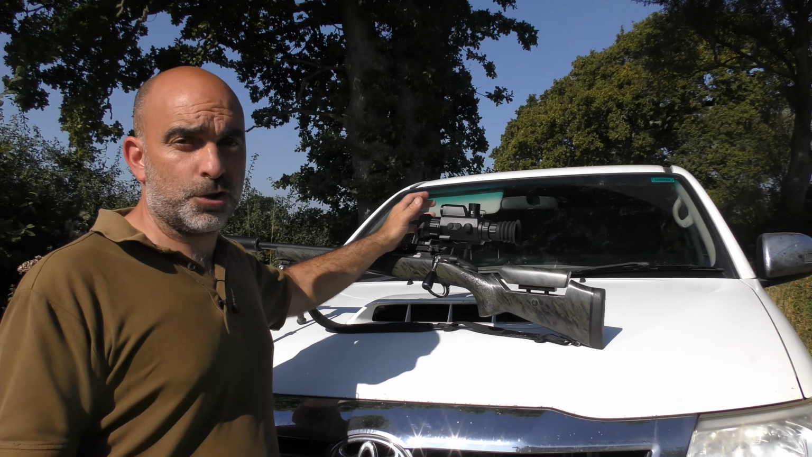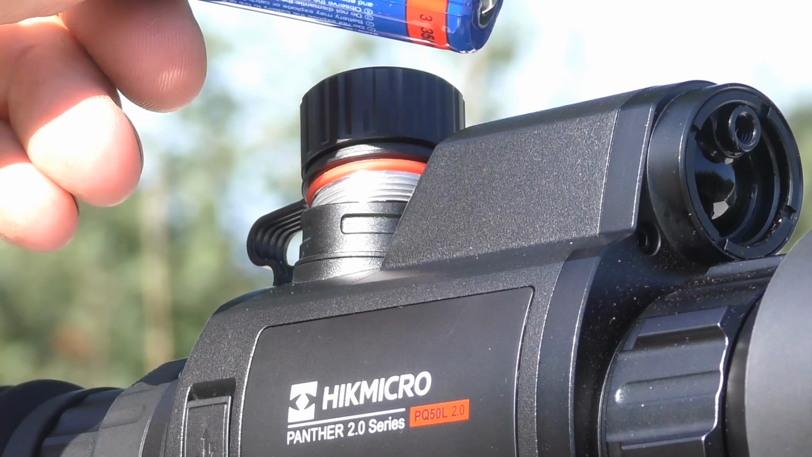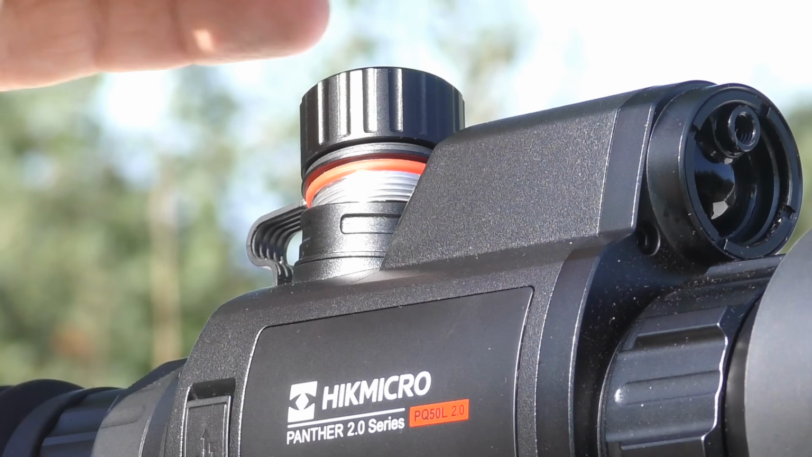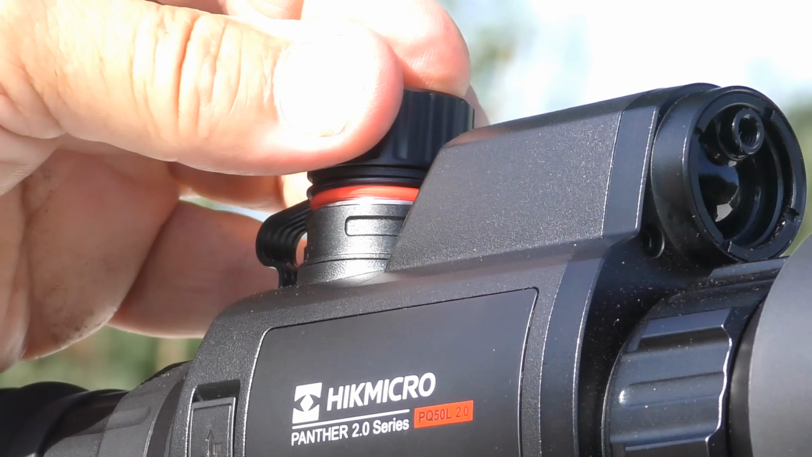You've also got a selection of 5 different reticle options in 3 different colours. And as I say, all this is powered by a single 18650 battery. It comes with 2, each one gives you around about 6 hours use.